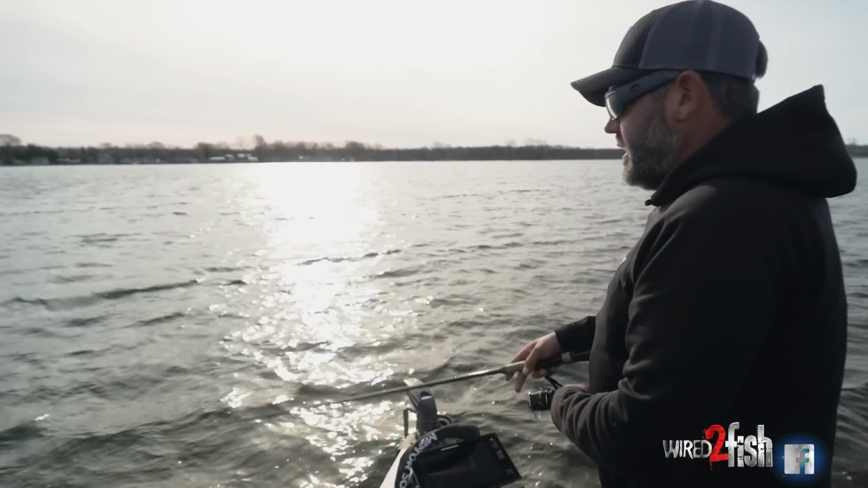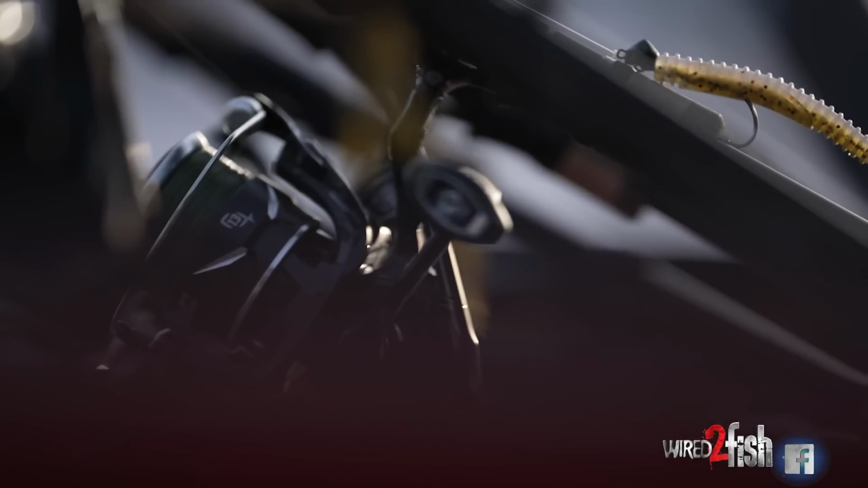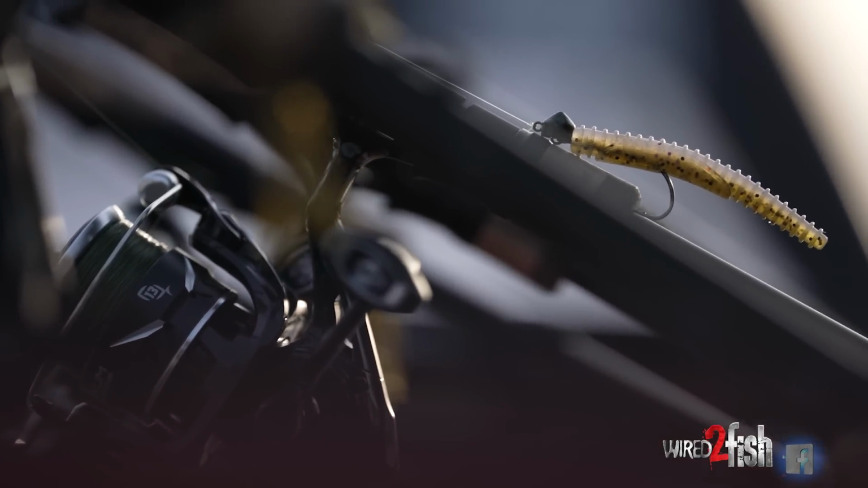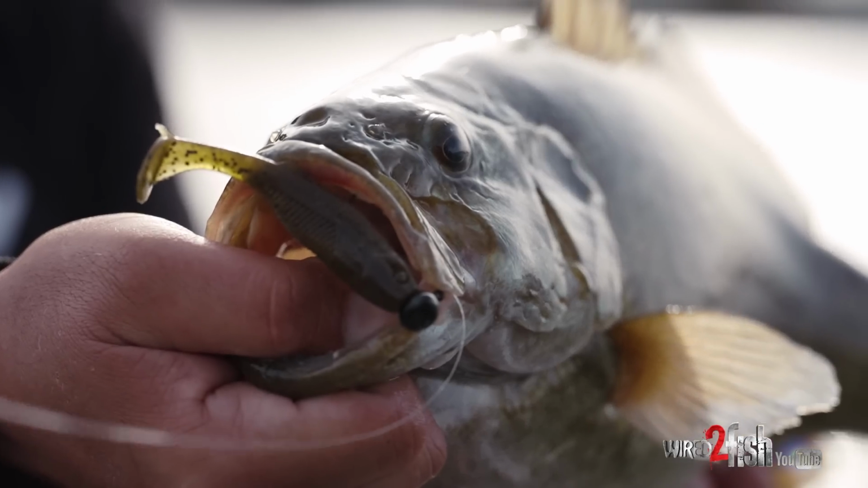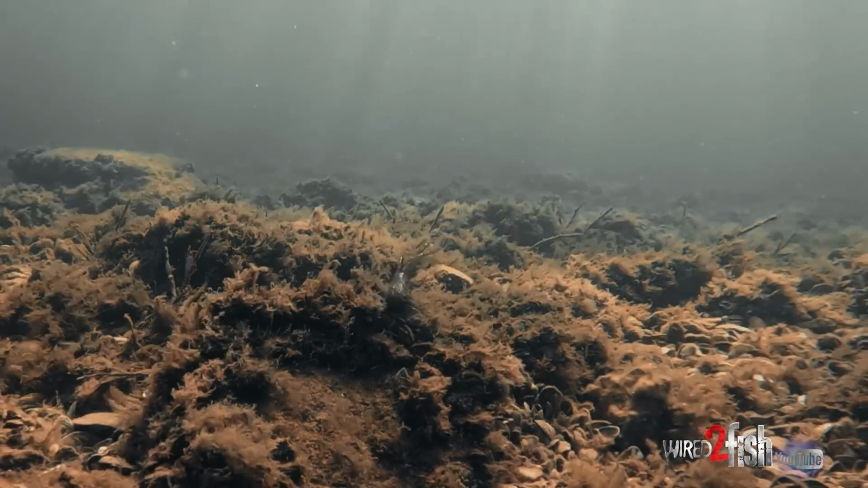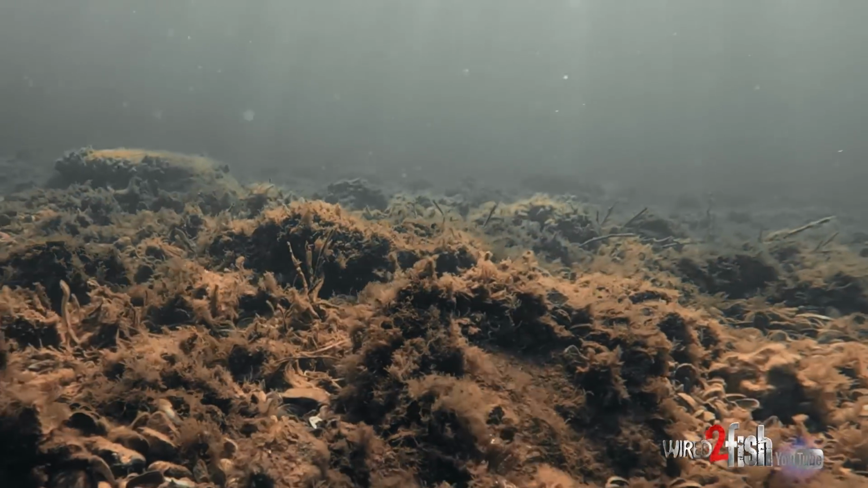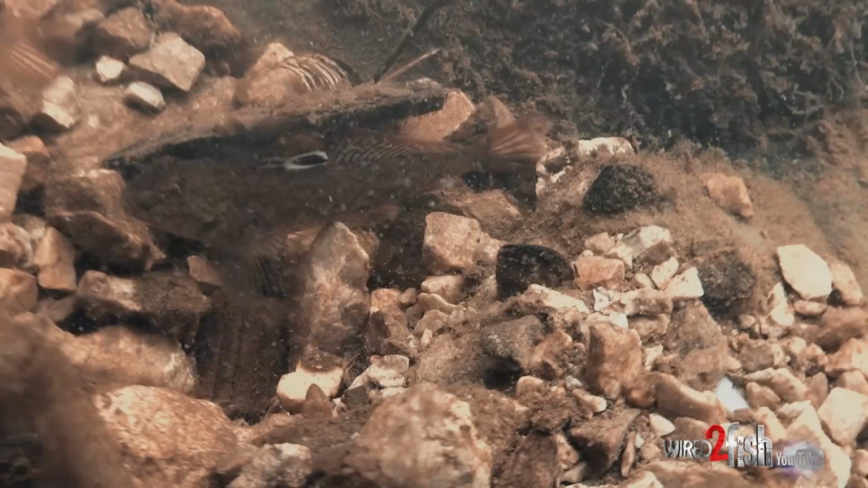And when they get on the goby deal, a lot of green pumpkin, green pumpkin with purple flecks, stuff that actually looks like a goby, from 3-inch swim baits like this Mayor to small tubes to Ned rigs. These are all key baits to imitate a goby and trigger those fish into biting.